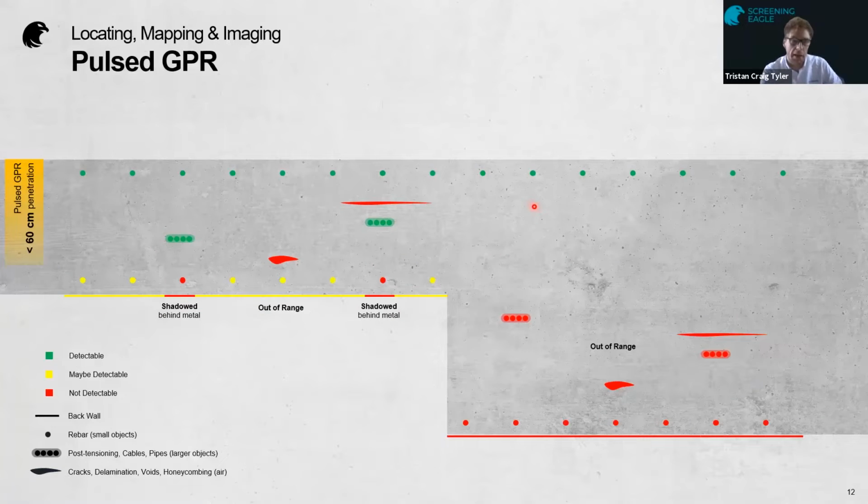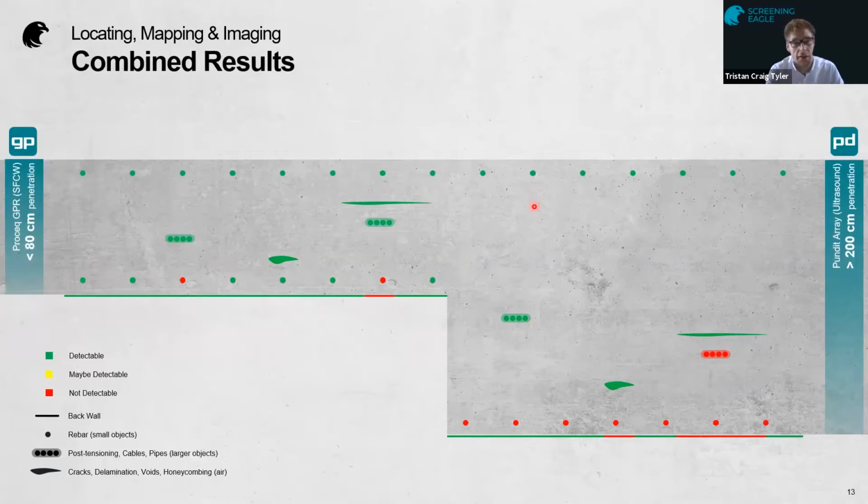So if we then look at the same example, but we put the step frequency continuous wave antenna on this from PROCEQ, along with a PD8000 ultrasonic tomography, we can increase that detection quite significantly. So we've got all of the cracks and the delaminations, the voids, and the ducts, and also quite nicely the second layer of rebar.